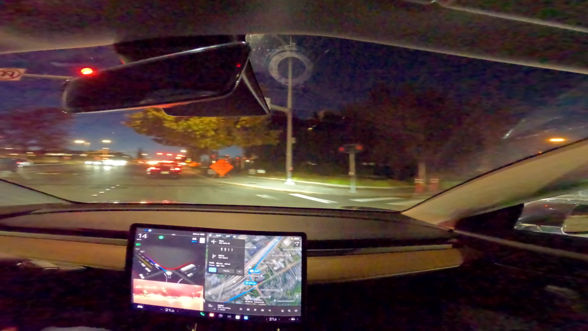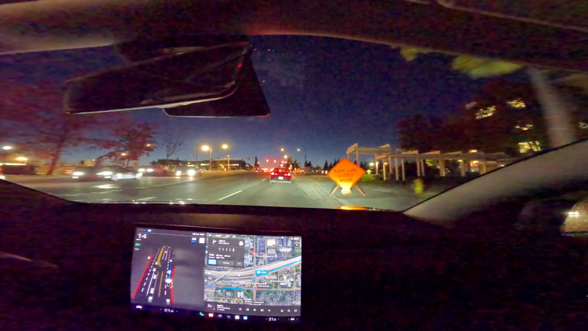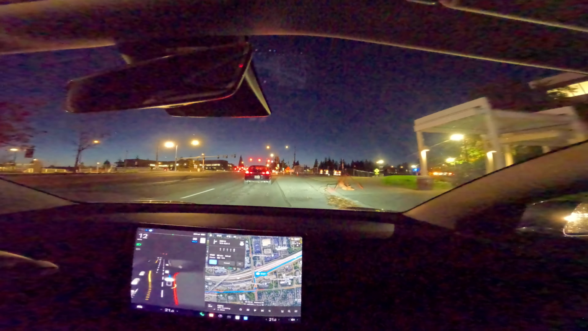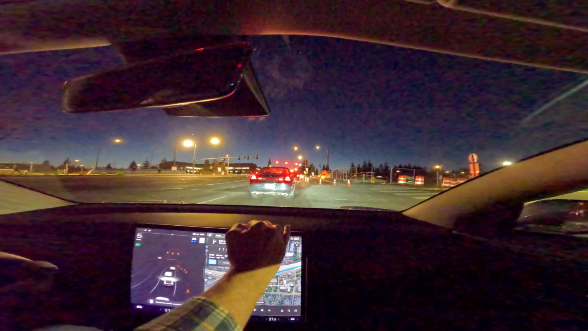Turn right, okay. And stay in this lane. Don't know where you're going. Oh, I'm going to take control. It's all over the place. I'll submit that.